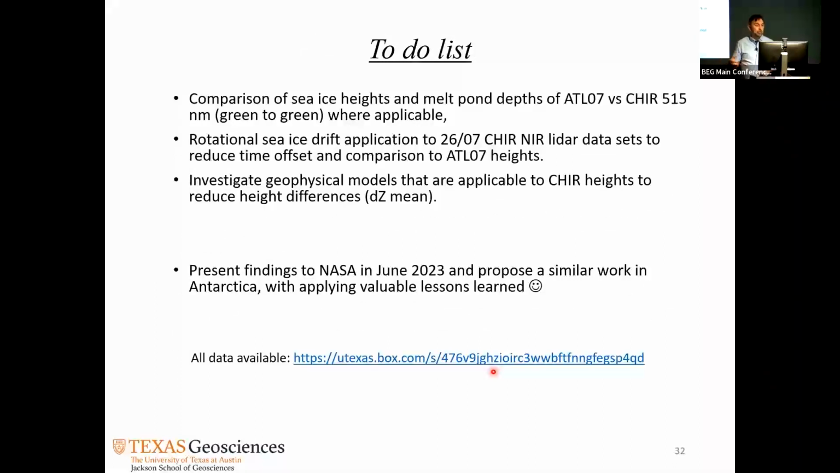So the to-do list, this is still ongoing research. What I showed you so far was that the satellite altimeter works in the green wavelength, and I showed you green wavelength versus the near infrared. Now I will also do a green-to-green comparison, but that will not be on the surface. That will be on bathymetric surfaces like a melt pond. For example, I will compare what the depth was when the satellite hit a melt pond. I will find all those areas where depth is applicable and make a comparison.